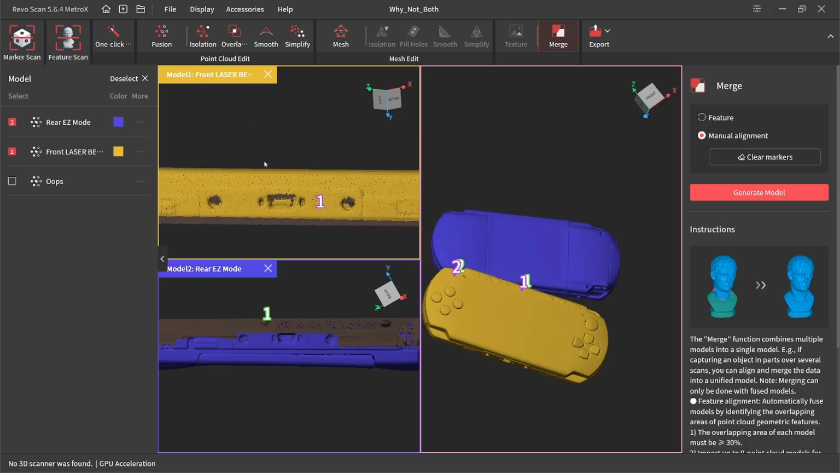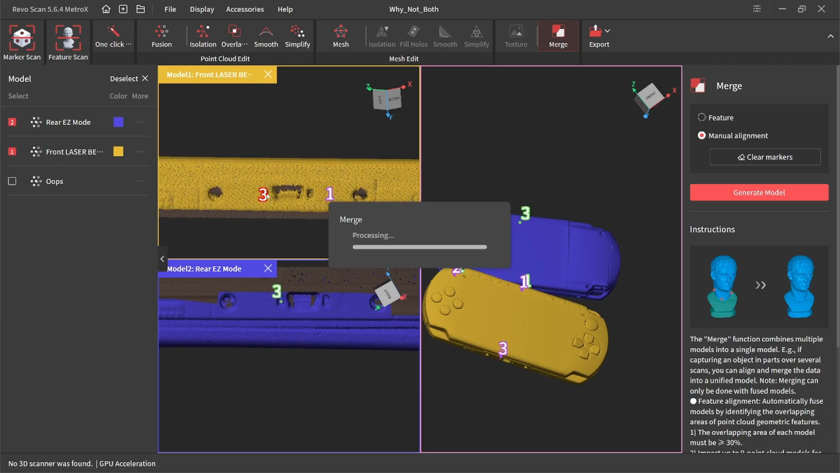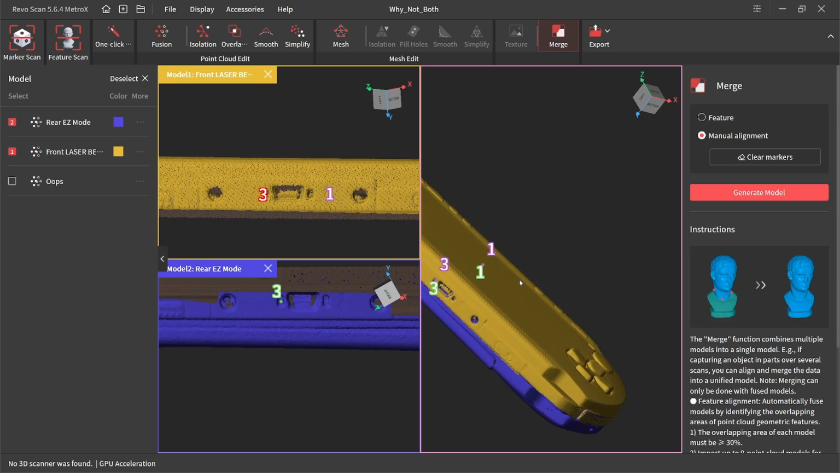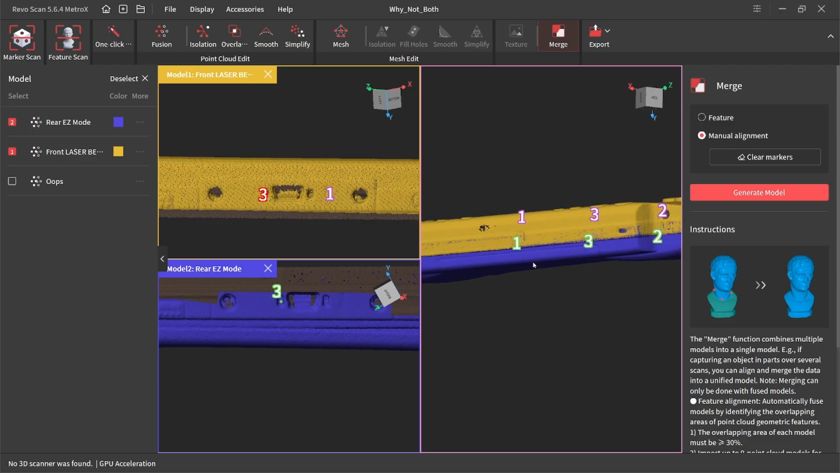And you'll notice I keep orienting them so they're facing the same direction. It just makes it easier for me. Let's use the middle of that indentation right there. That's looking pretty nice.